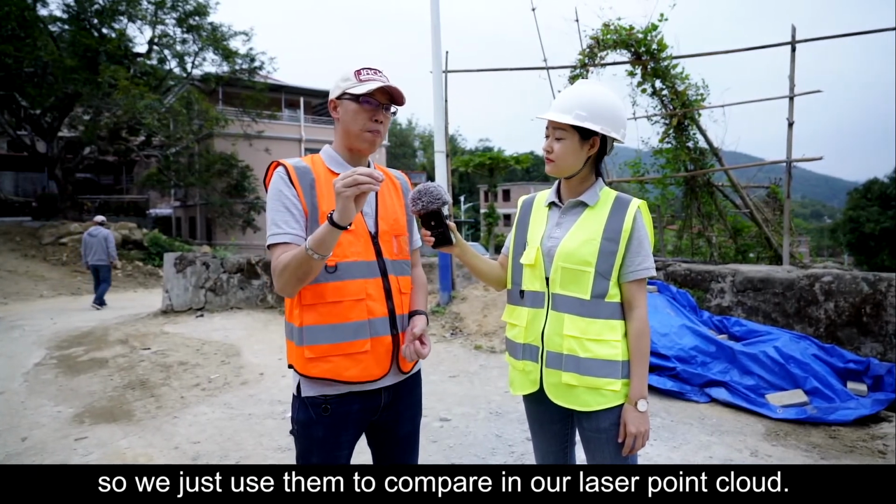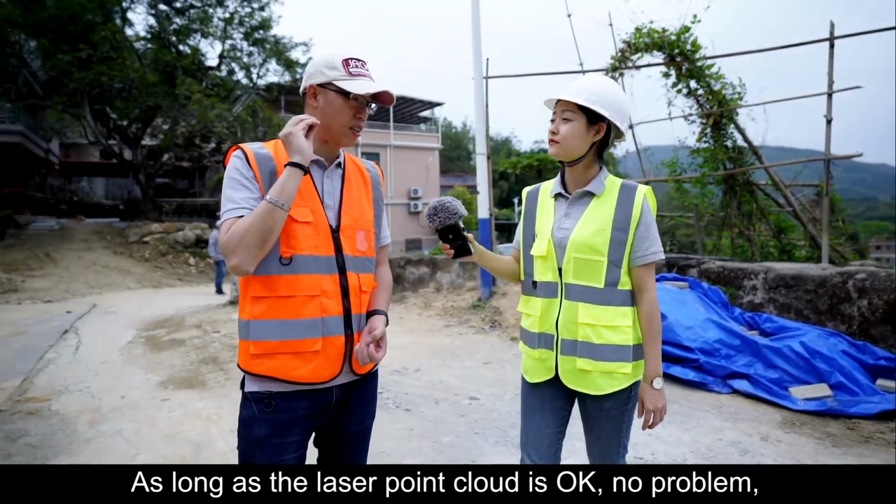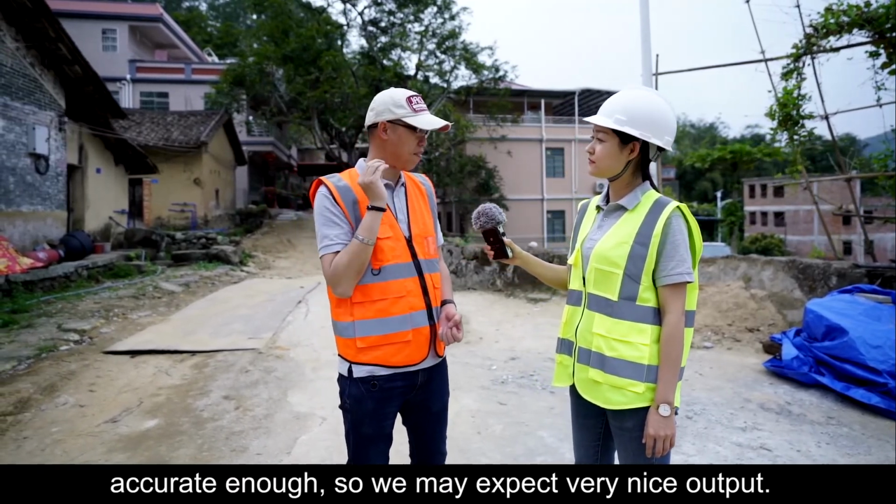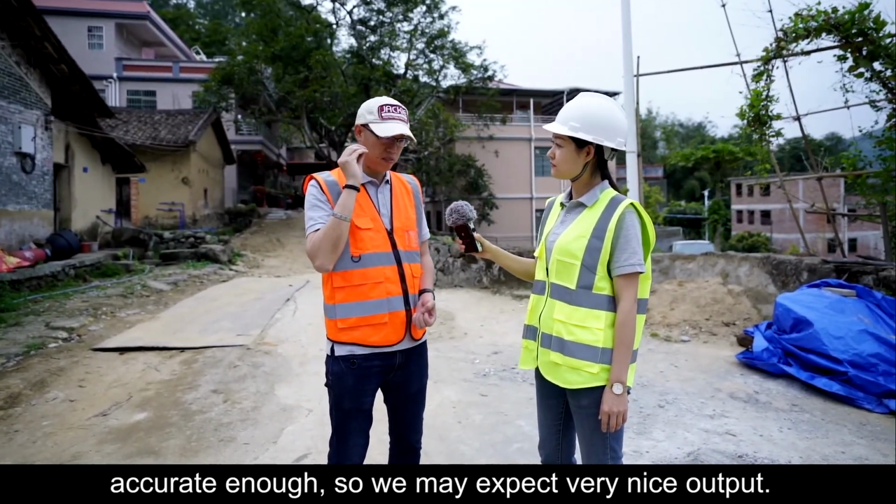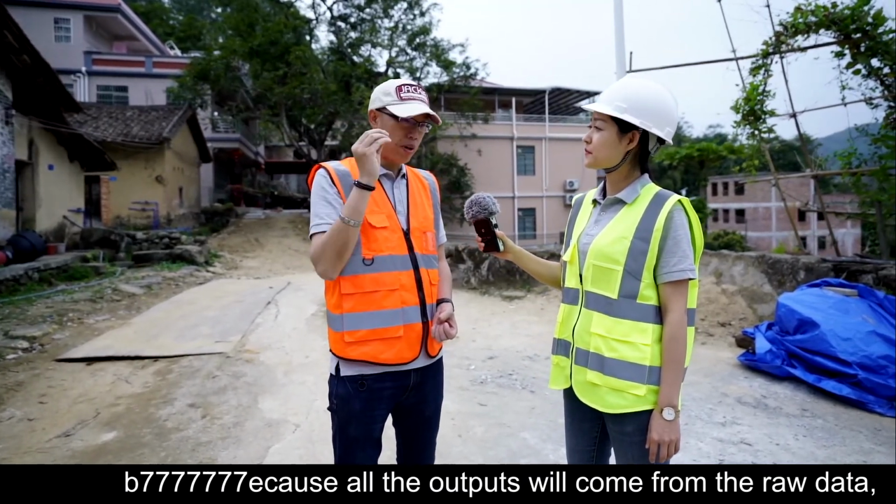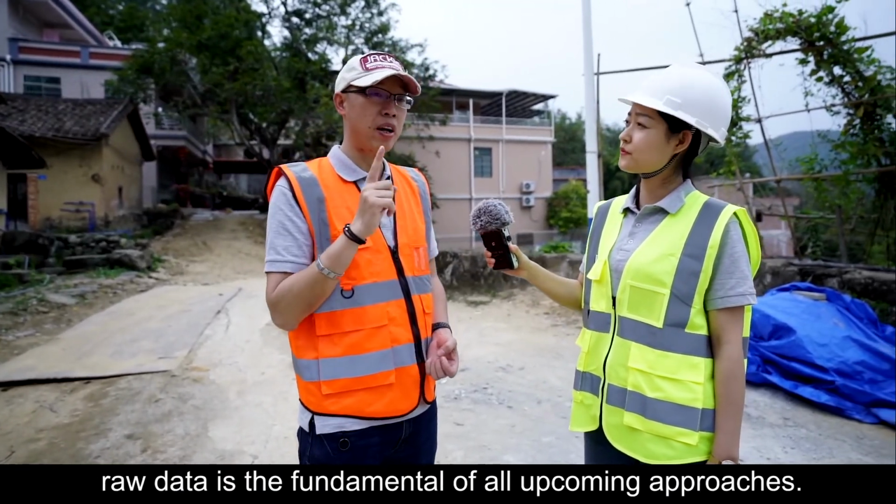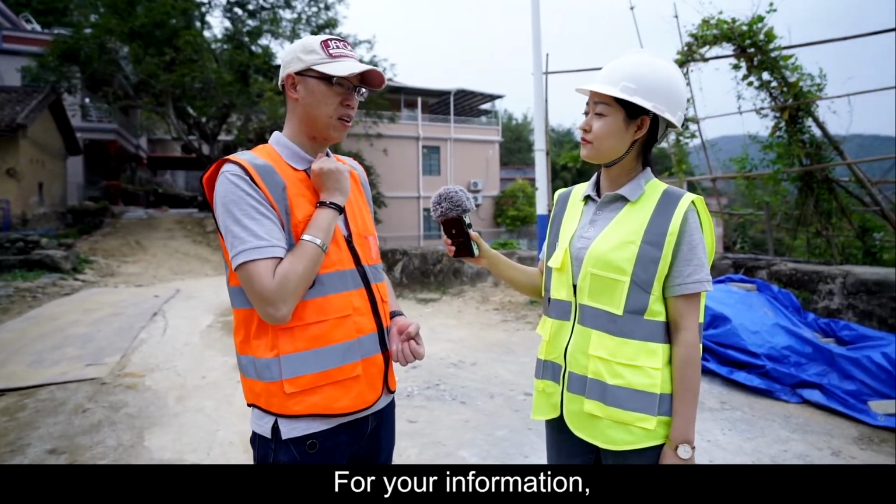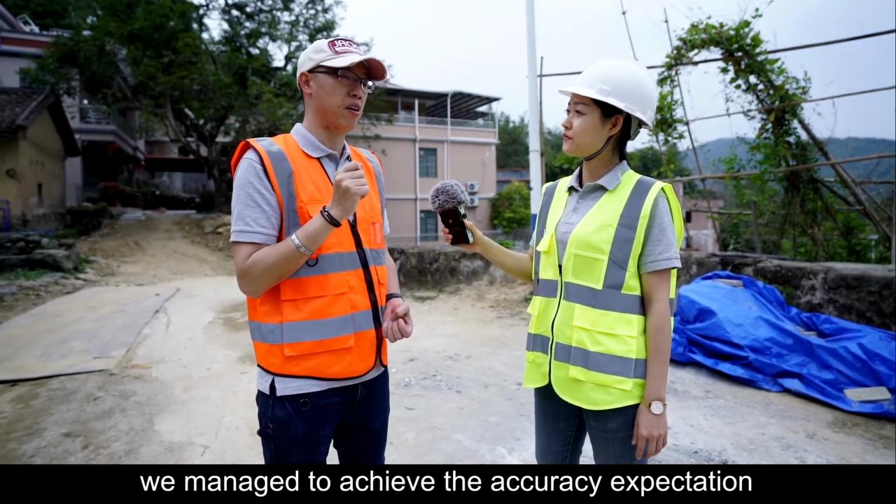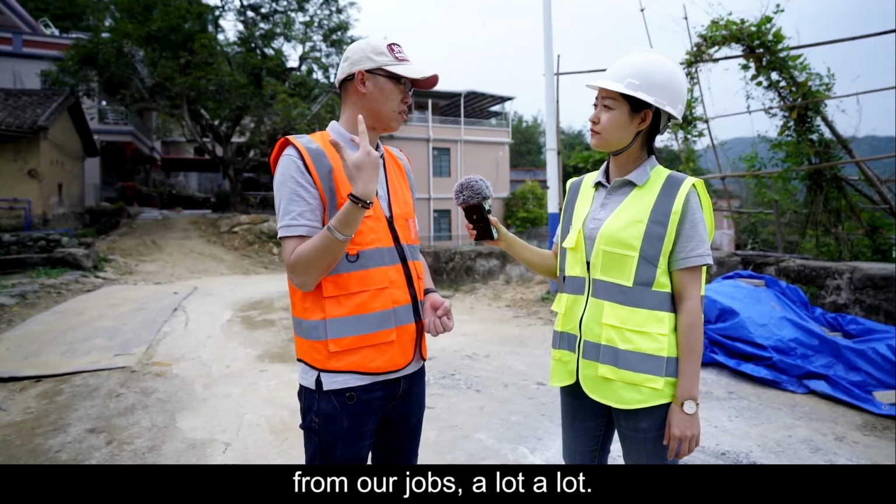So we just use them to compare with our laser point cloud. As long as the laser point cloud is accurate enough, we may expect very nice output, because all the outputs will come from the raw data. Raw data is the fundamental of all upcoming approaches. For your information, we managed to achieve the accuracy expectation and satisfy the job needs in the past few years from our jobs.